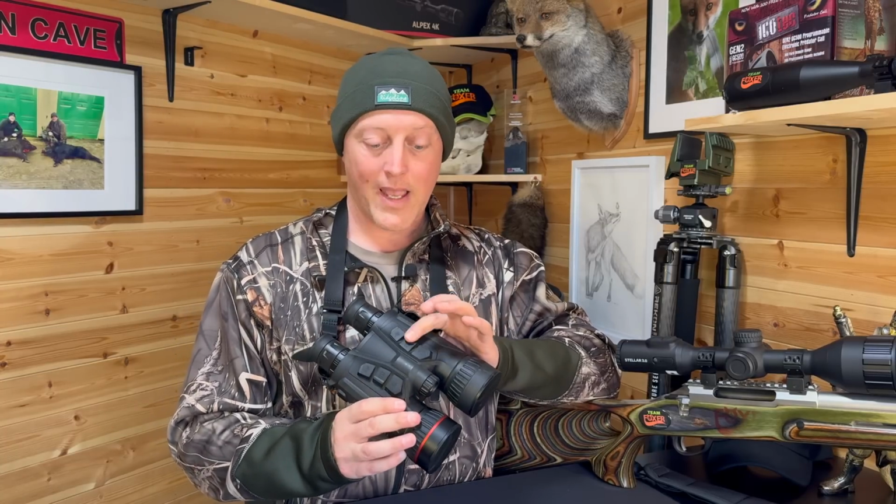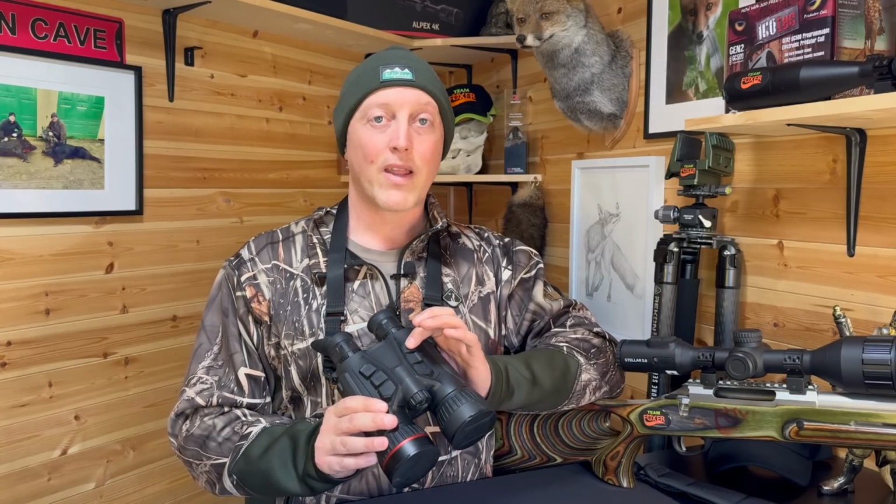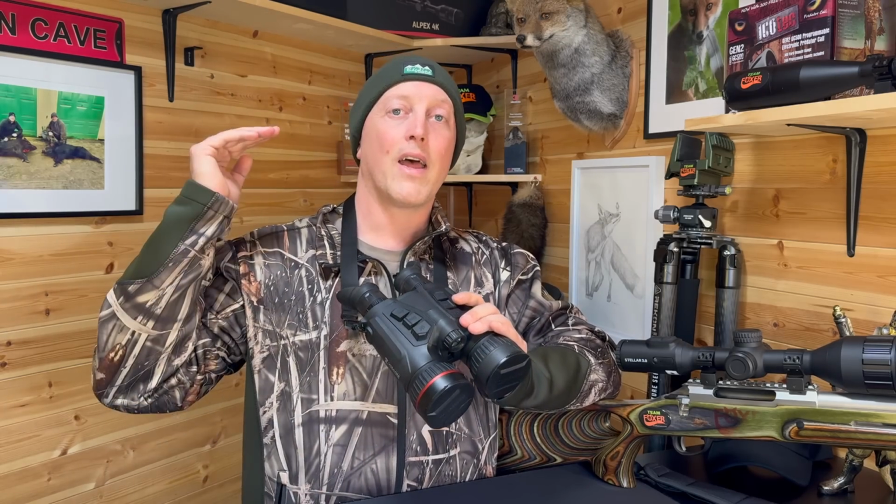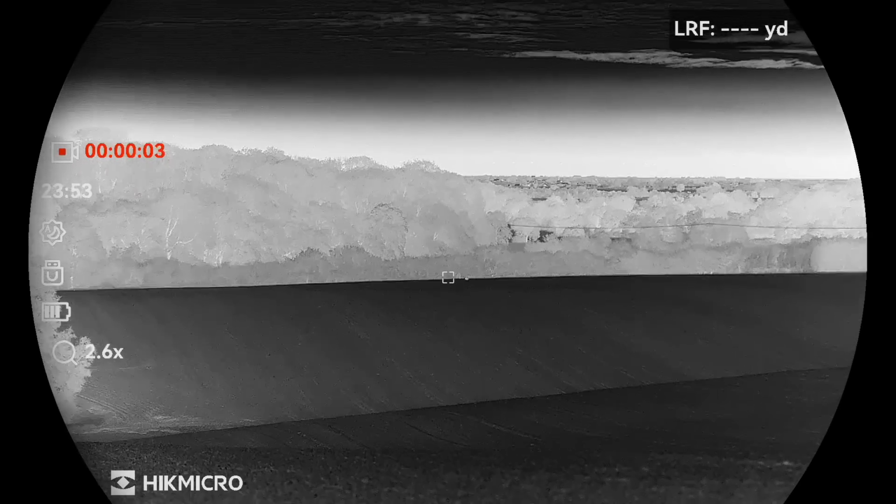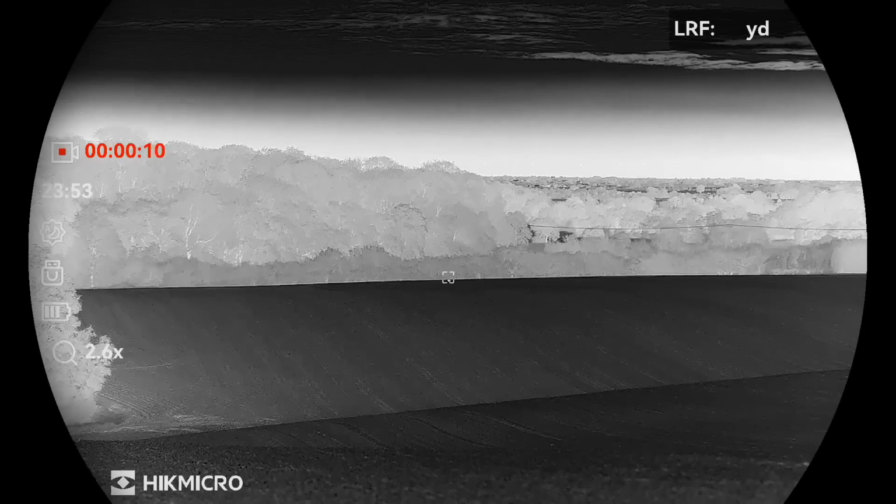Next up is the camera or camcorder button. So with this one here, again, as a content creator, push and hold to start recording, push and hold to stop recording, or single press and that will take an image. You've got your laser rangefinder behind that, which is a fantastic feature. Here in the flatlands of the fens, it can sometimes be a little difficult to get an accurate range on something that's probably over 400 yards, but I have ranged accurately foxes out to 6, even 800. This is accurate to within 1 metre, this laser rangefinder, and it works incredibly well.